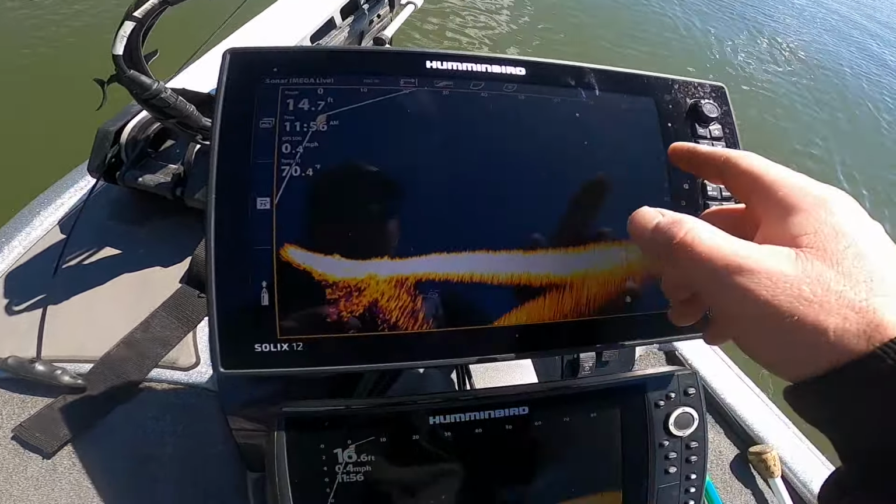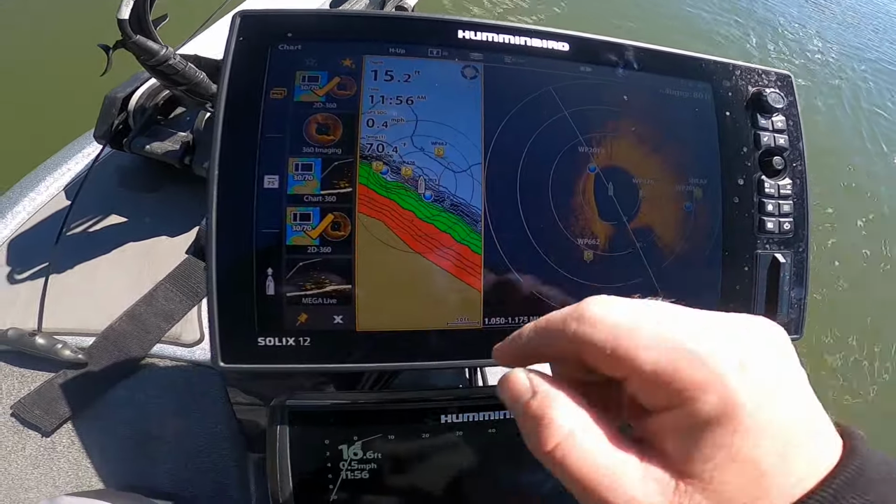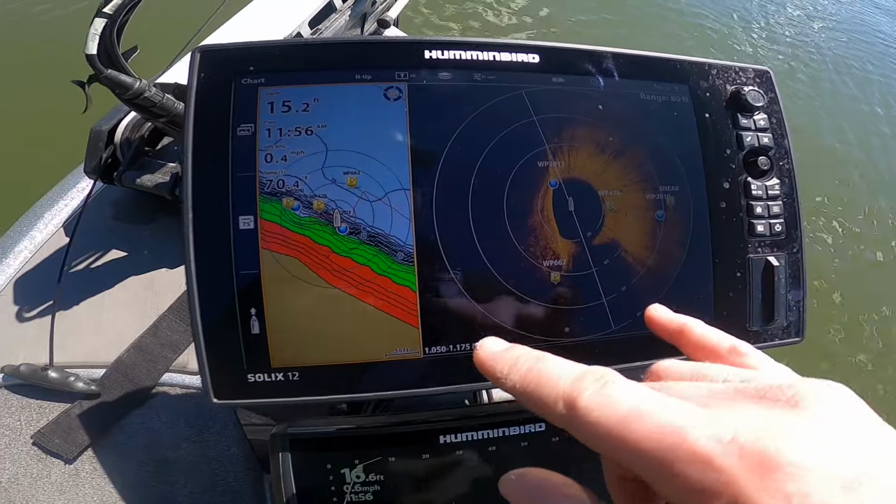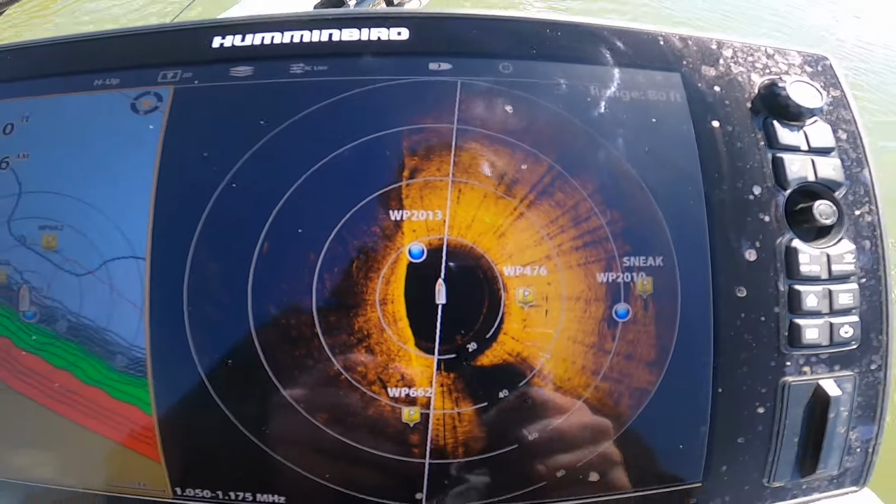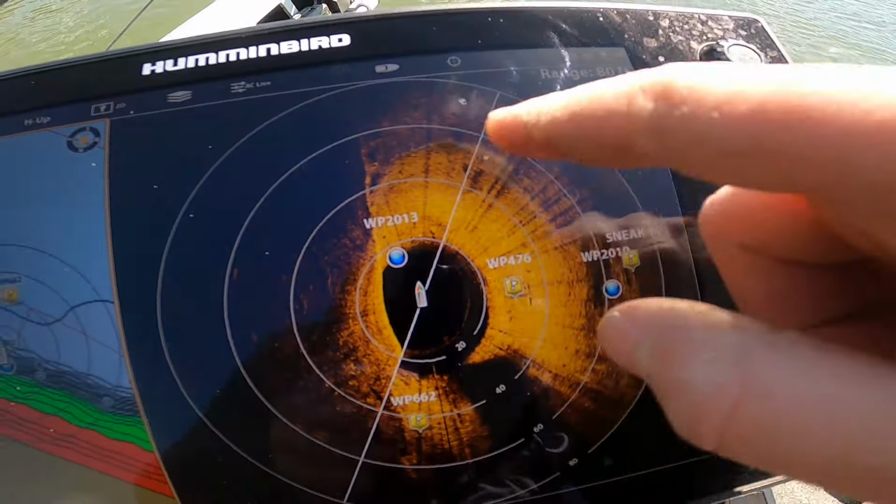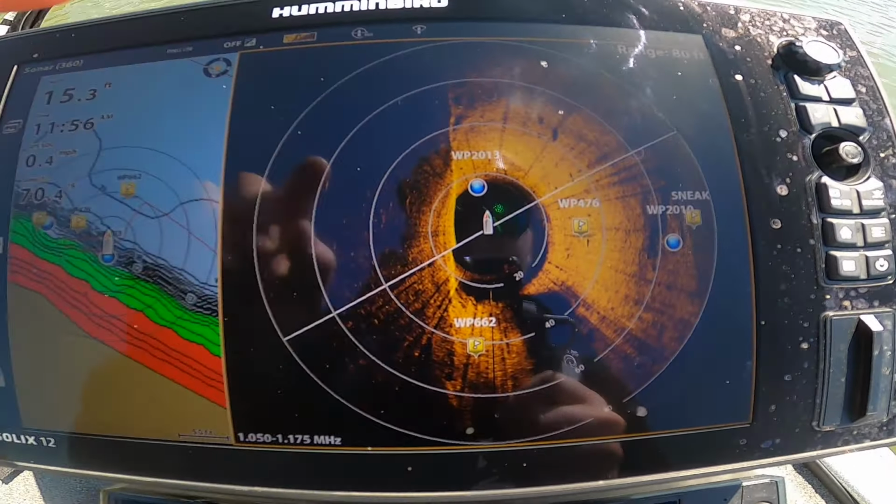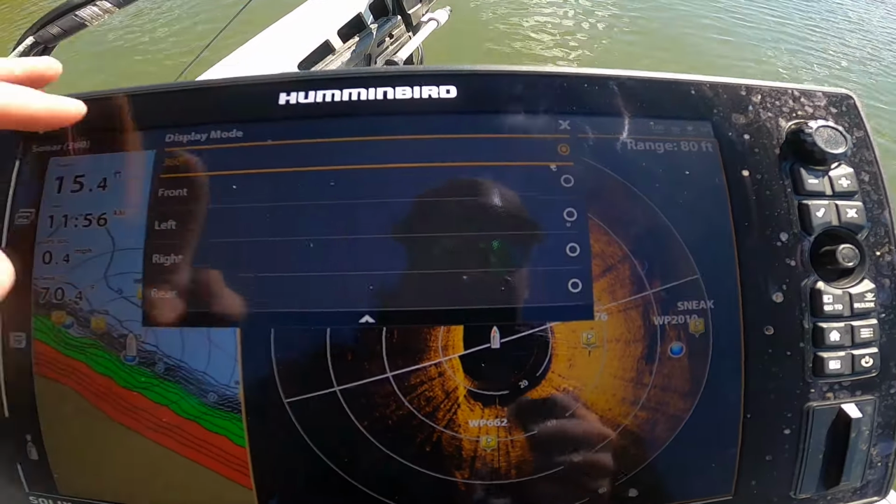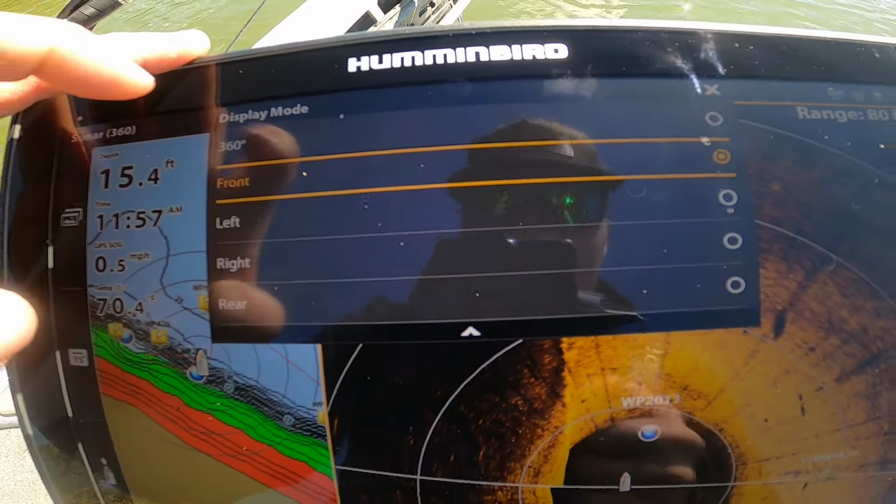And so normally if I'm on the river like I am today, I'm going to run the map on an M360 on a 30/70 split screen. And so this is what it normally looks like. You've got the 360 ring, but here's a little trick, guys. On the Solix, I can just click right here, and instead of having a full 360 field, I'm just going to do front view.